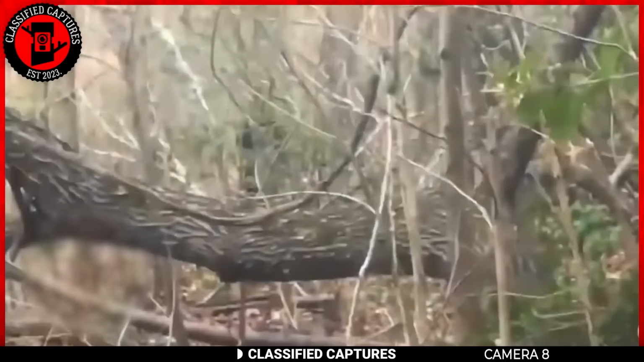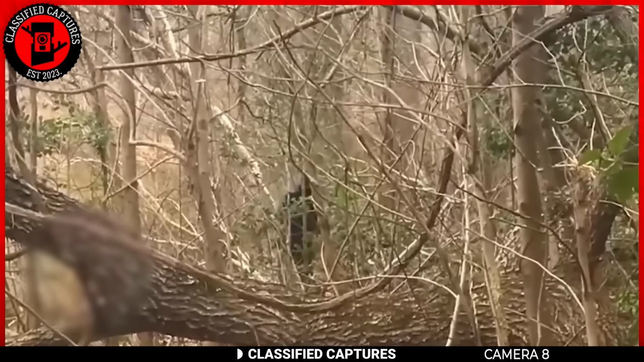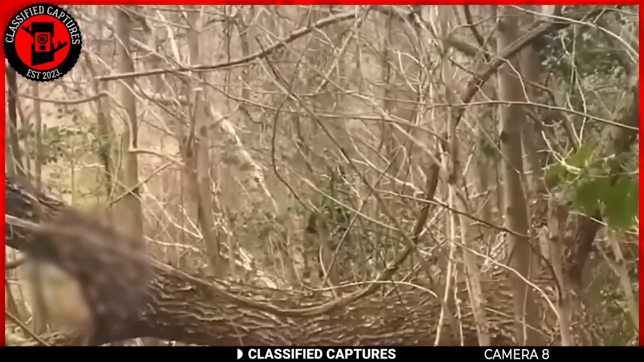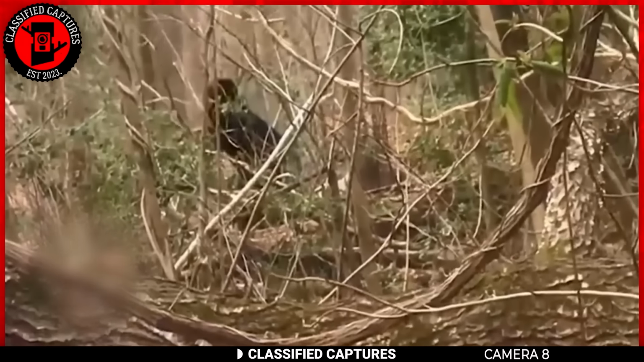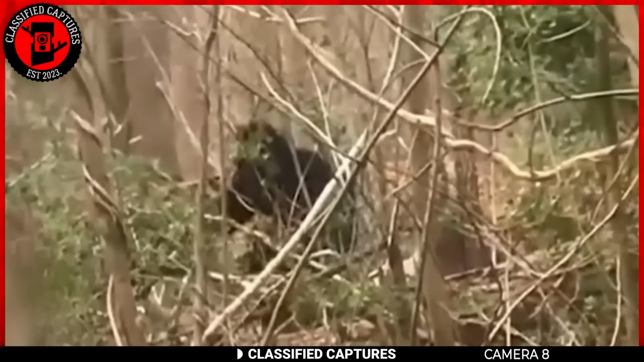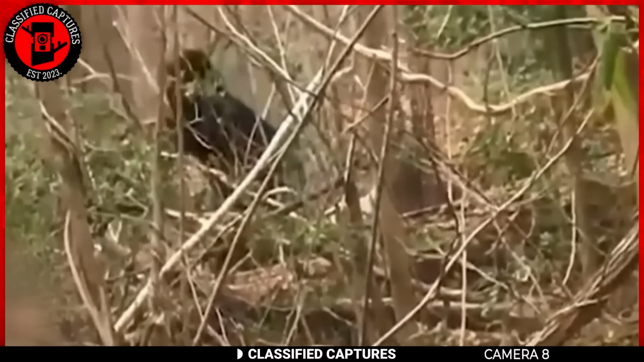In this particular video footage, a couple was spending time in the woods, having fun, and capturing videos of their experience. Suddenly, they noticed something moving among the trees ahead of them. At first, they assumed it was a bear, but as they continued observing, they realized that it was walking upright on two legs like a human and using its arms to push branches out of the way as it walked.